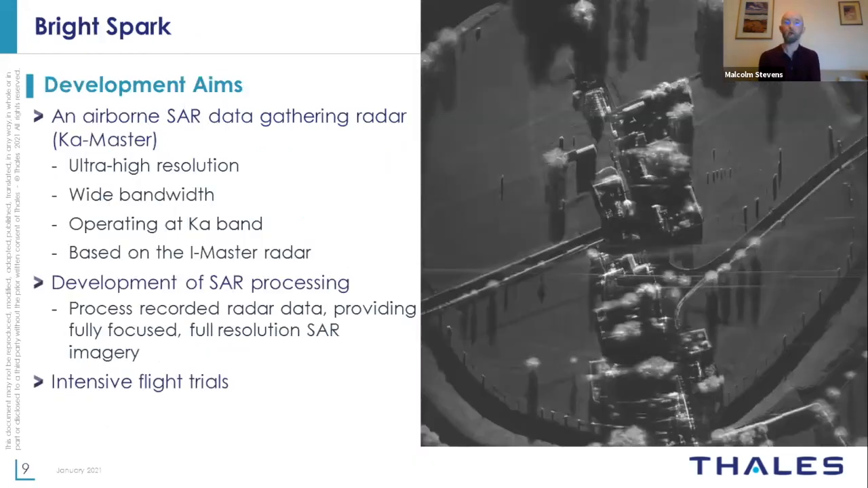So if we now move on to Bright Spark itself and the radar, the challenge was to build an ultra-high resolution, 5 centimeter resolution radar. So that requires a fairly wide bandwidth, over 3 gigahertz of bandwidth, operating at Ka band, which is around 30 gigahertz. The starting point for this was a production system, an iMaster radar.